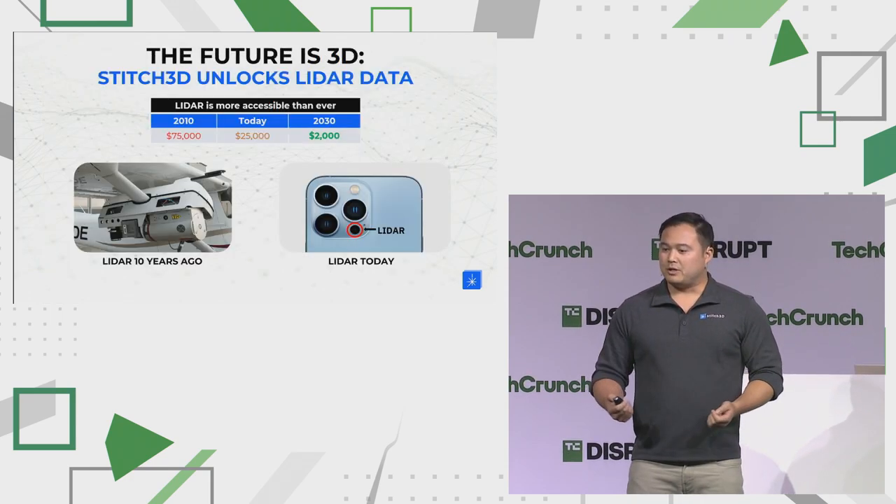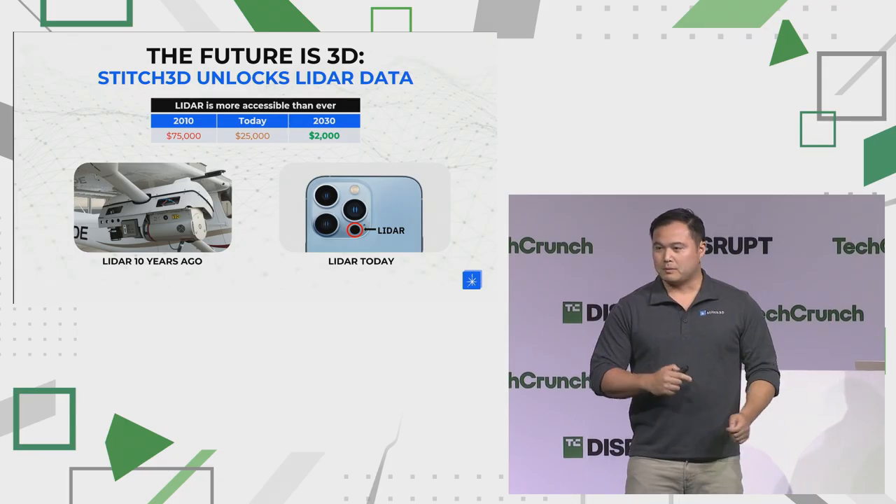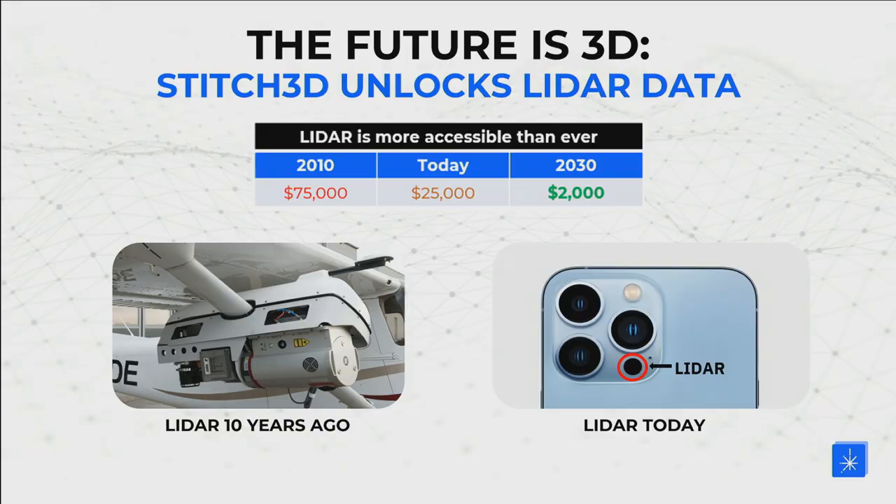So it's become fairly clear that even though LiDAR hardware is now more accessible than ever, a broken digital infrastructure is keeping all this value locked up. The non-engineers of the world simply can't view 3D files right now.